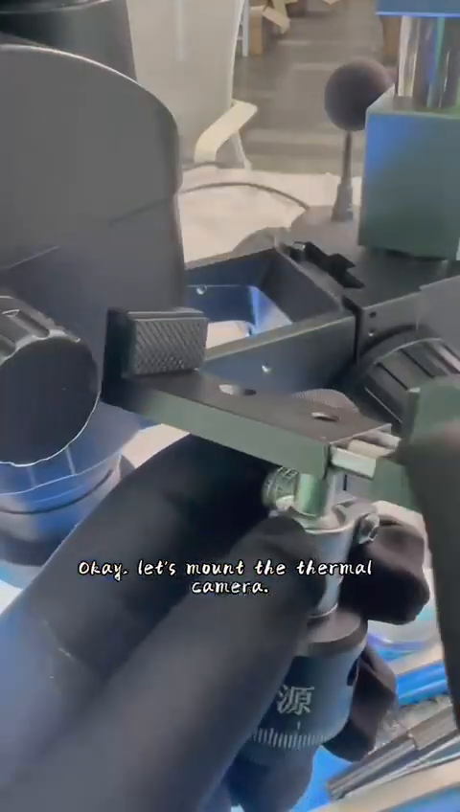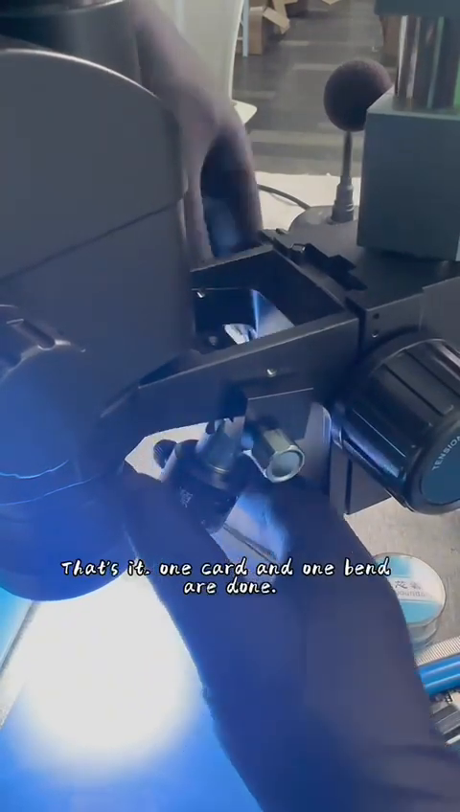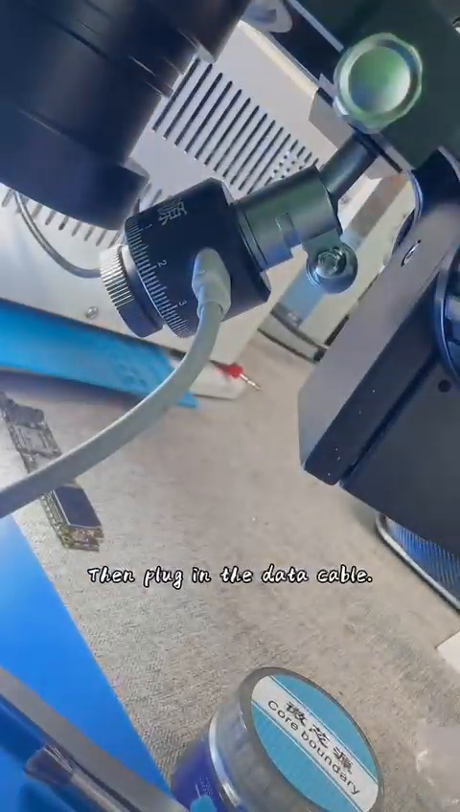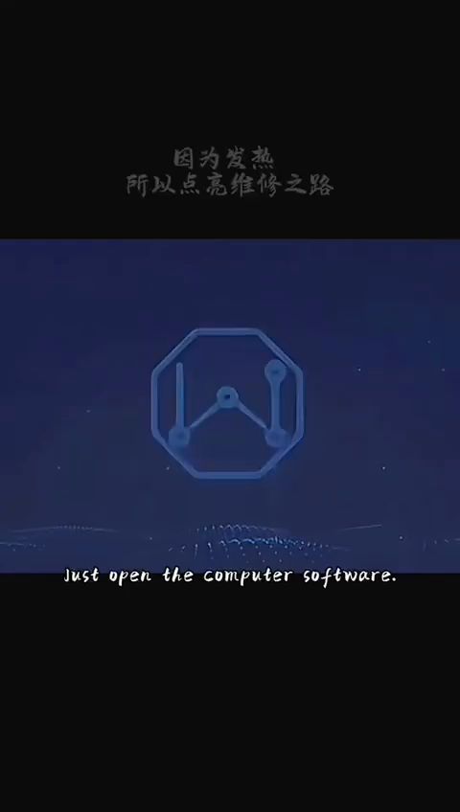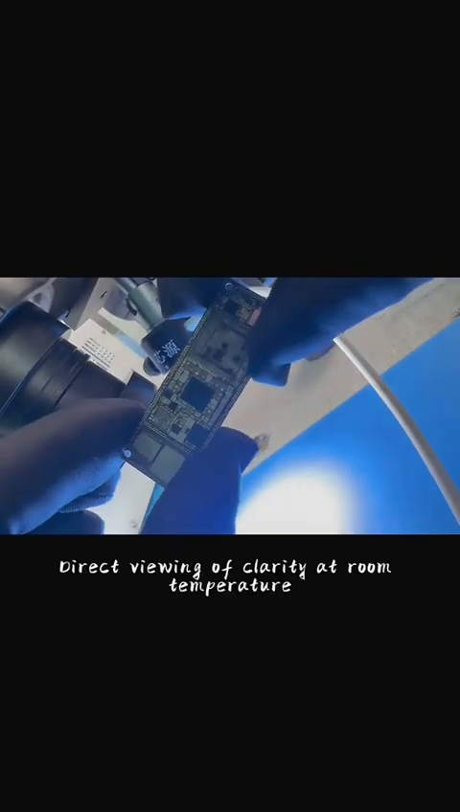Okay, let's mount the thermal camera. Installation is very simple. That's it, one card and one bend are done. Then plug in the data cable. Just open the computer software. Now we're going to create a plate. Direct viewing of clarity at room temperature.